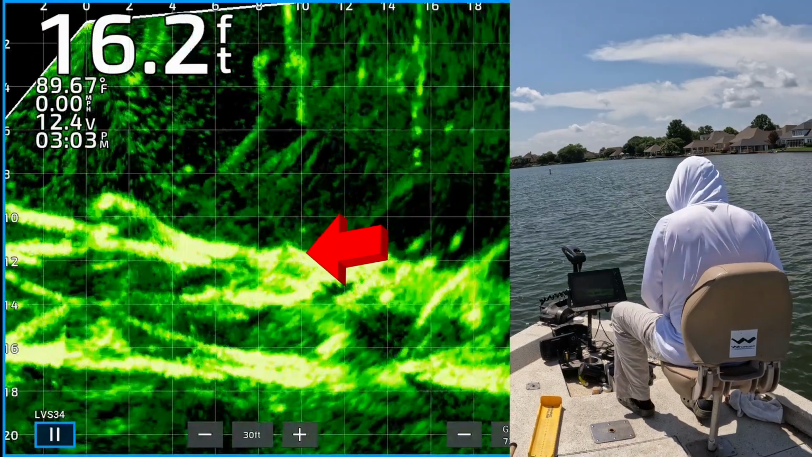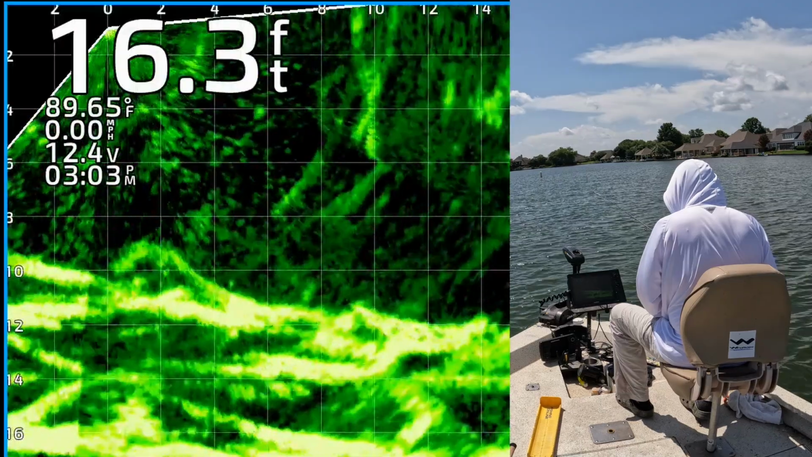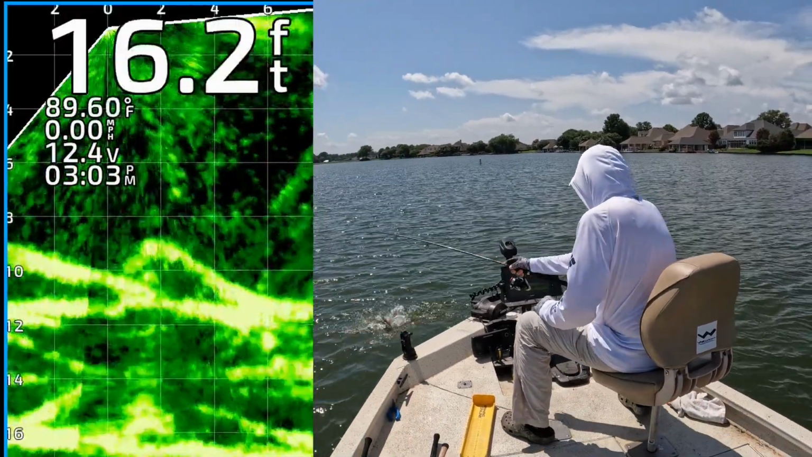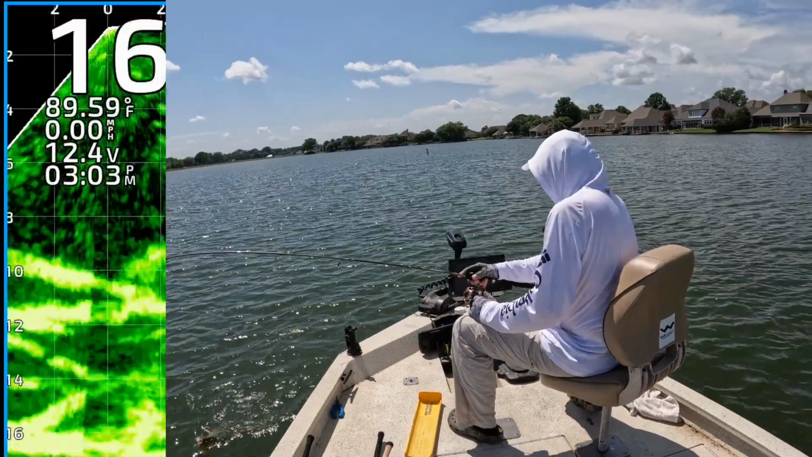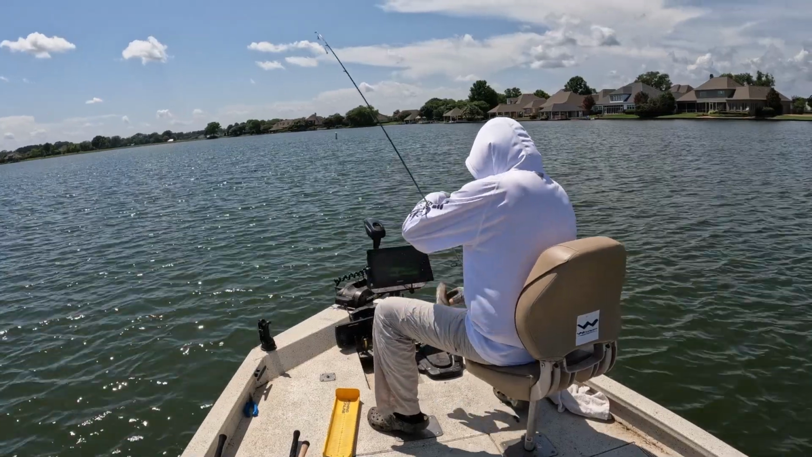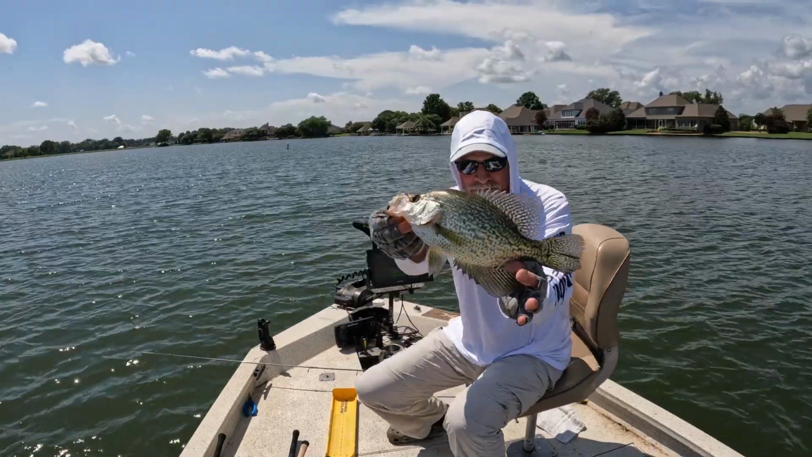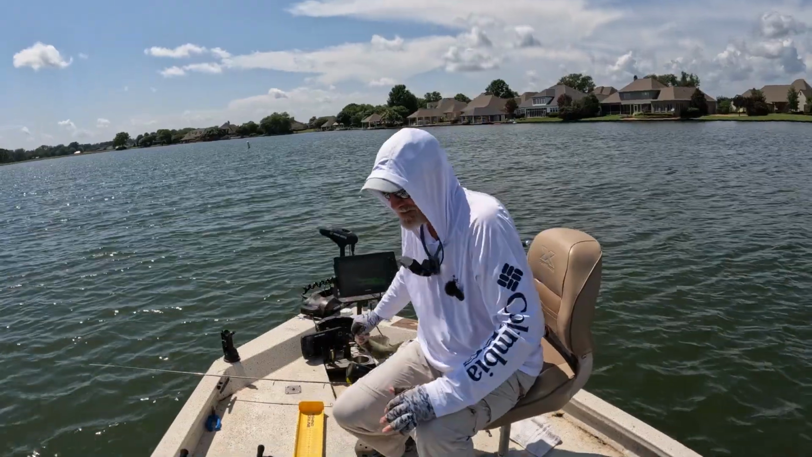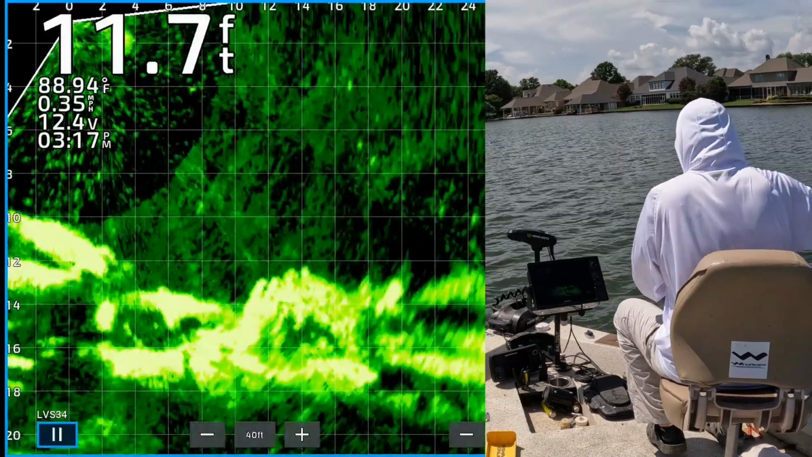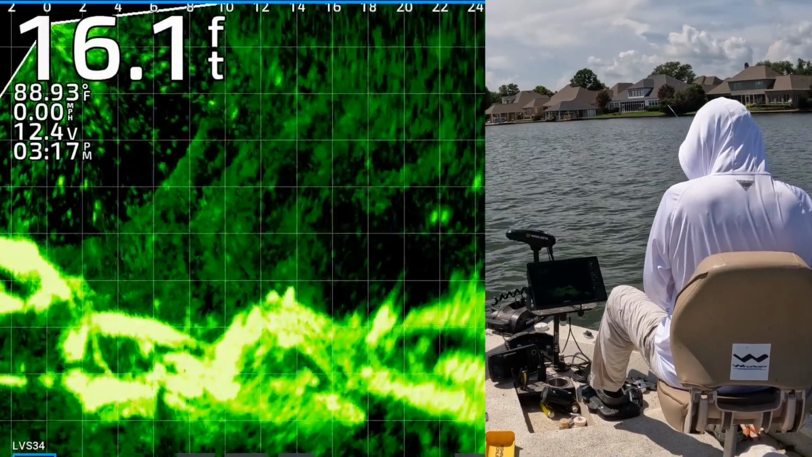Okay, there's my jig and weight. Can't really see fish. You can see them underneath there faintly. One of them's gonna get it. That one got it. Easy, easy, easy. They're all good ones. 13-inch black crappie. Back in there, dude. Catch another one of your friends. So I'm gonna put it out there again. There's my jig and weight dropping down.